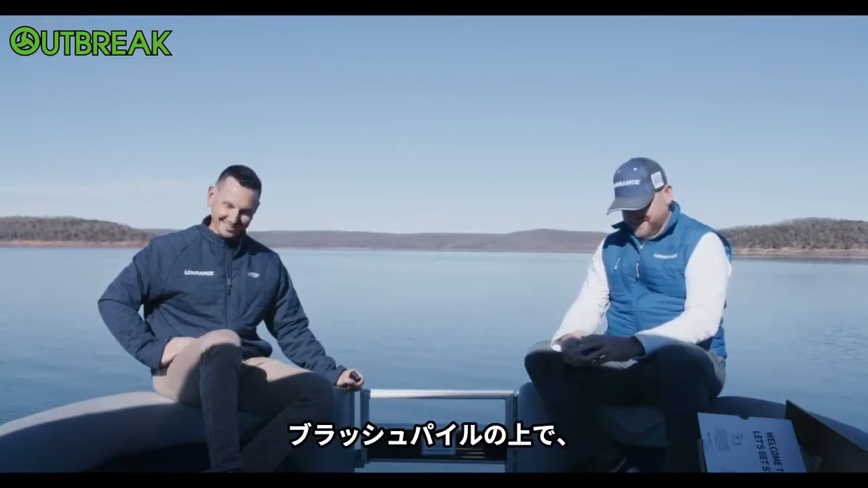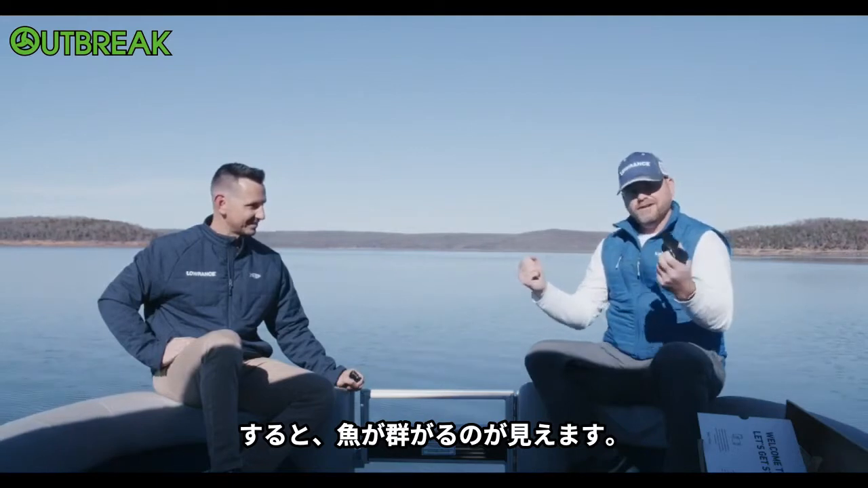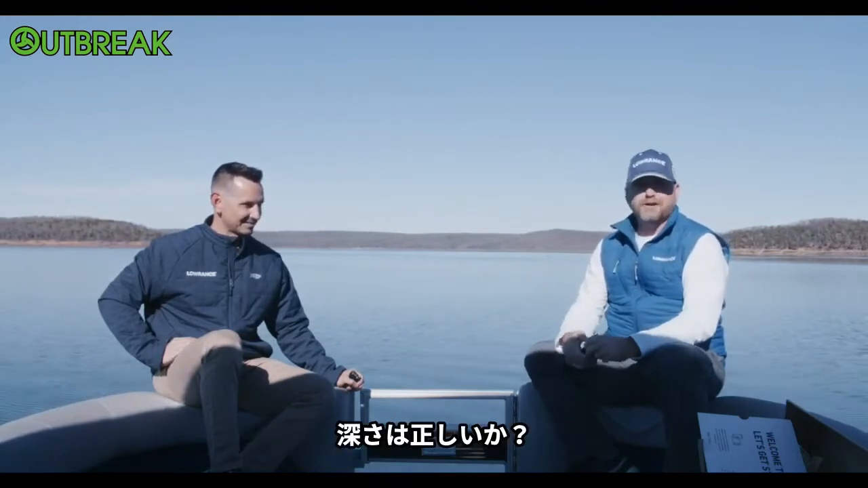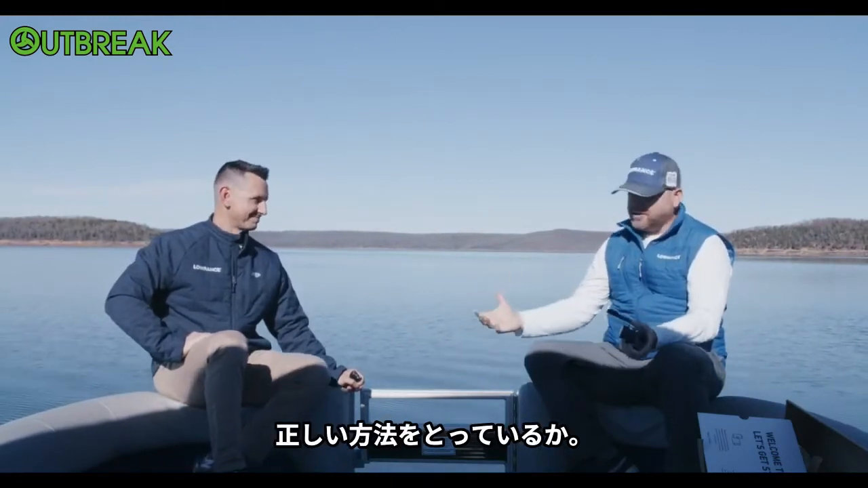Yeah. You get on a brush pile, you drop the jig down, and you can watch the fish swarm and attack that jig or not. And that tells you a lot. Are you at the right depth? Are you jigging too fast, or should you be moving at all? Do you have the right color on?